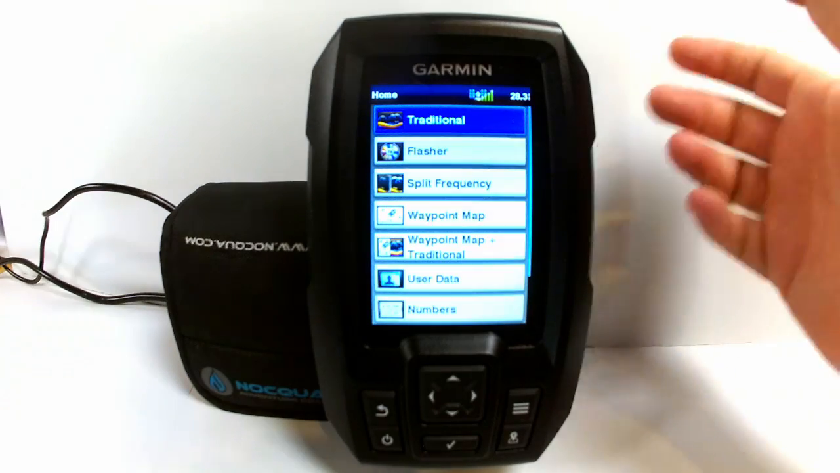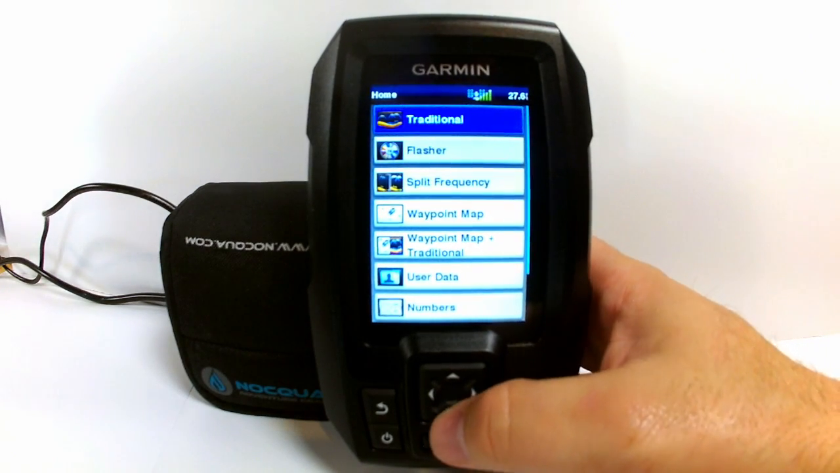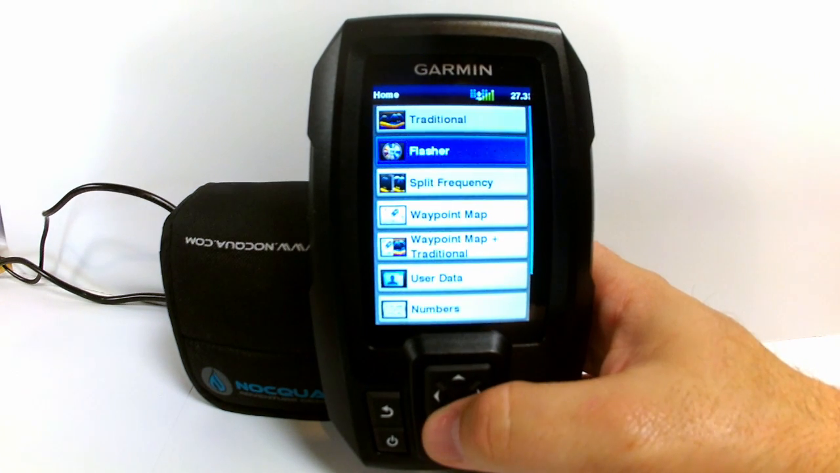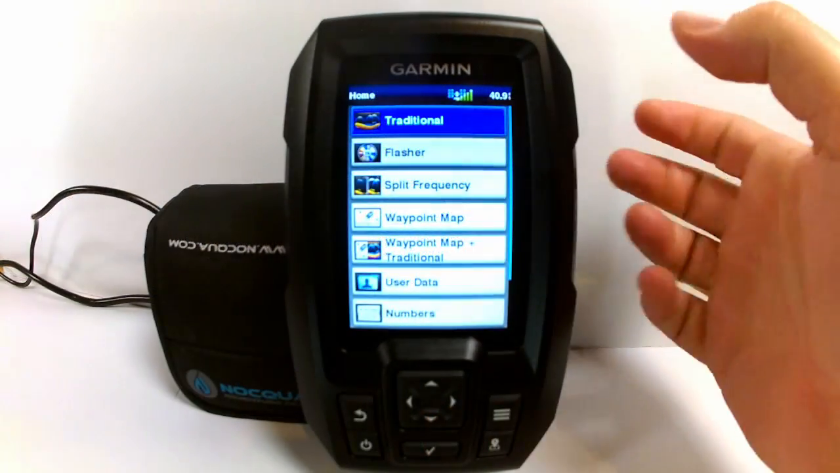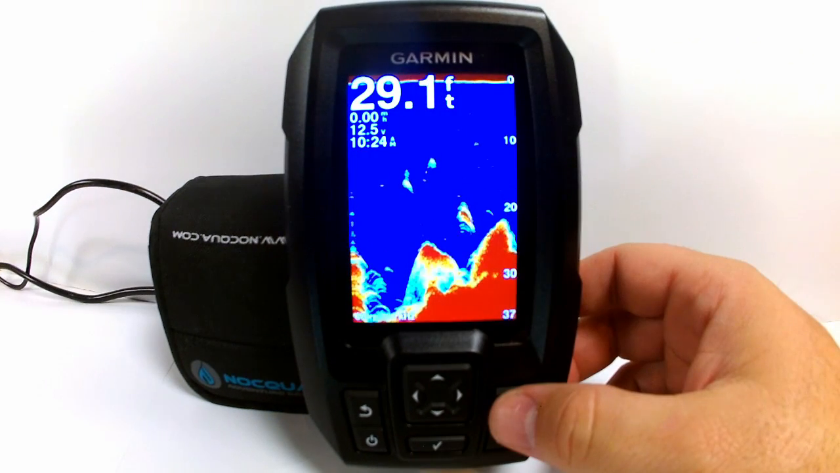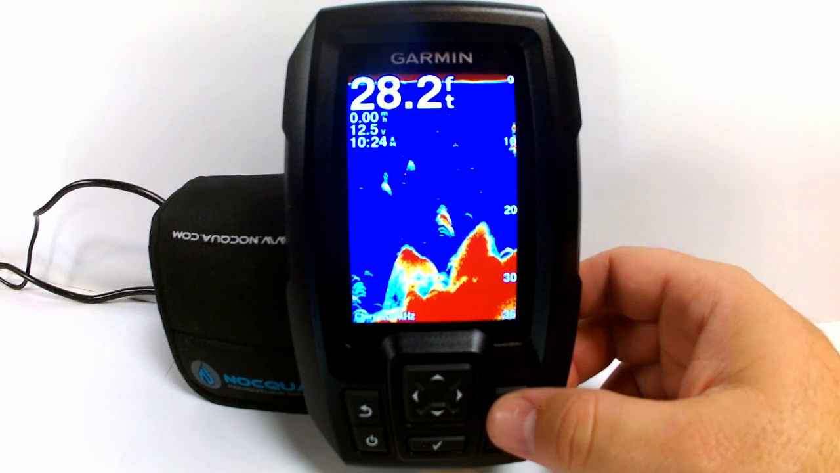Okay, for the sonar portion, part 1 here, we're going to look at the traditional sonar and its menu features, the flasher and its features, along with the split frequency option with the Garmin Striker 4. The first portion we're going to talk about is right here, the traditional sonar. This is just going to be the traditional 2D type sonar that you're going to have on any standard fish finder.